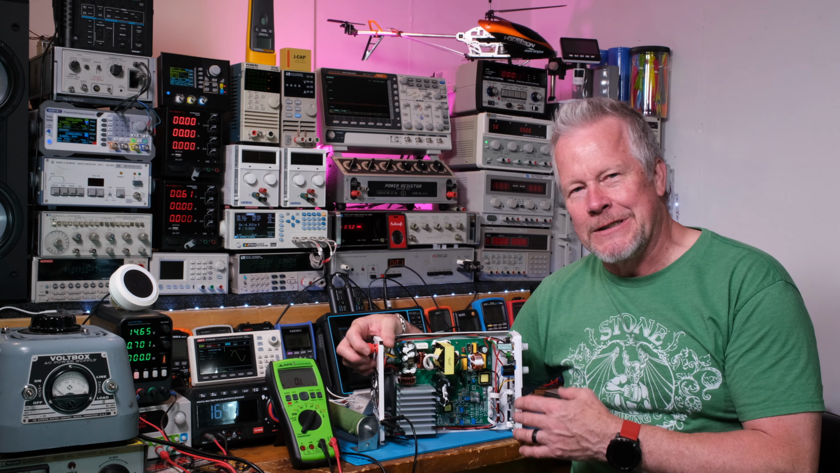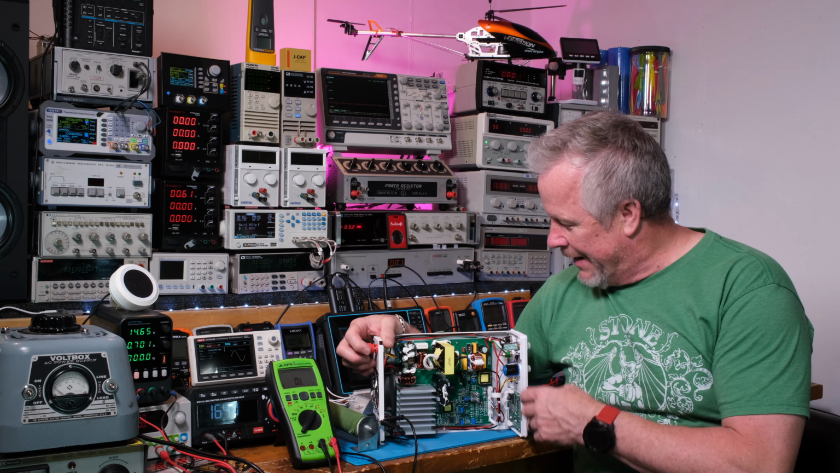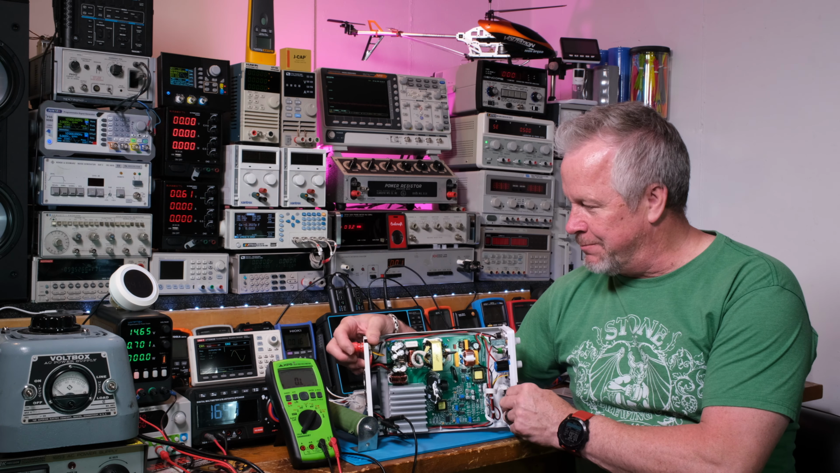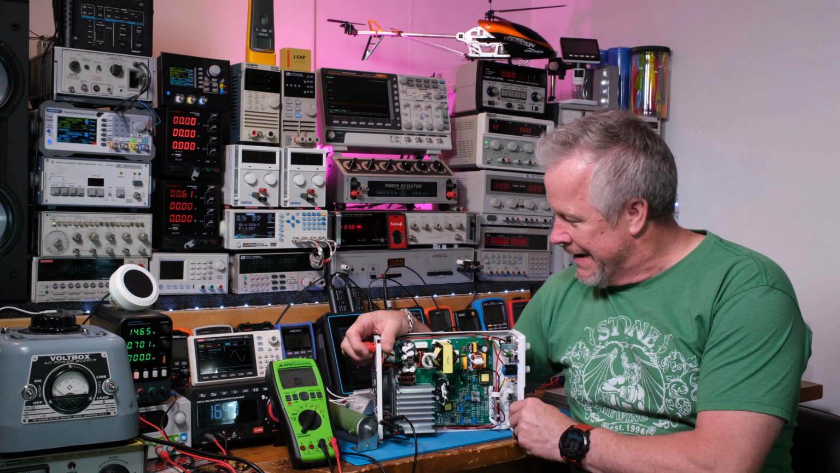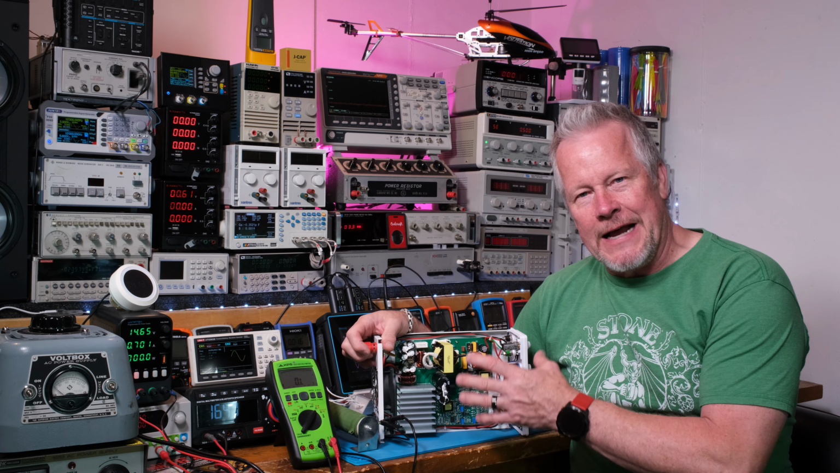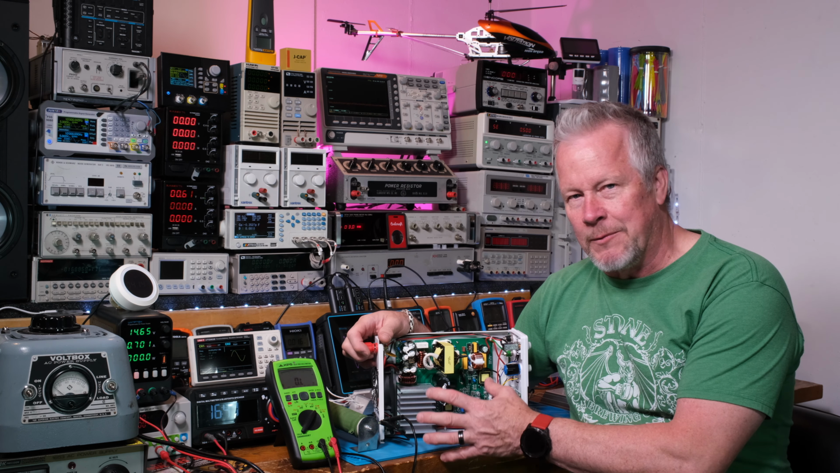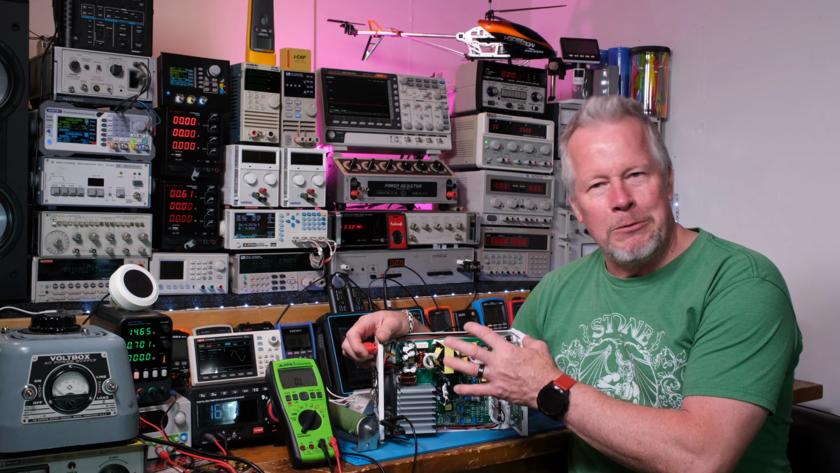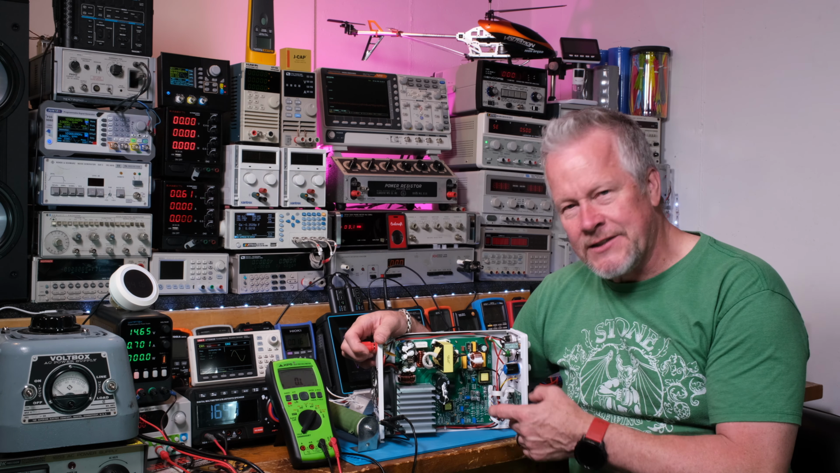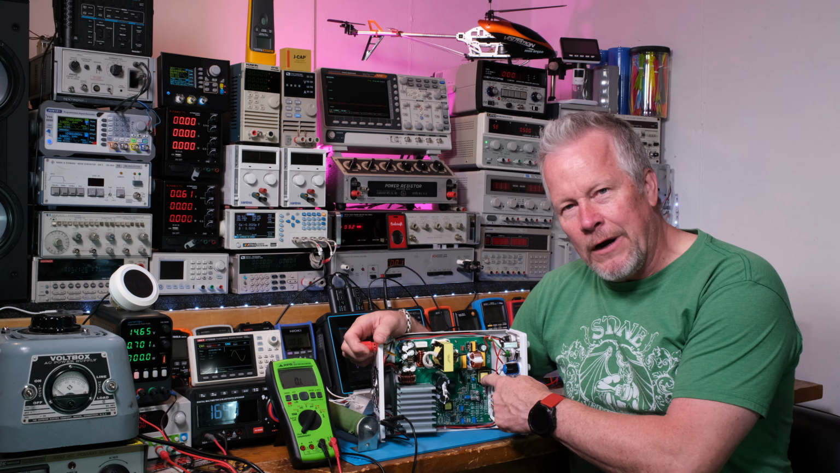Today's going to be pretty cool because we're going to look at how a flyback converter works, and we're going to see how it works in this lab power supply, this bench power supply from Nice Power. I've done several videos on this now, looking at different aspects of it. The last one I did used 3 different thermal cameras to show things and power levels. I thought that was kind of cool. But in this video, I want to show you the flyback converter that's sitting right here.